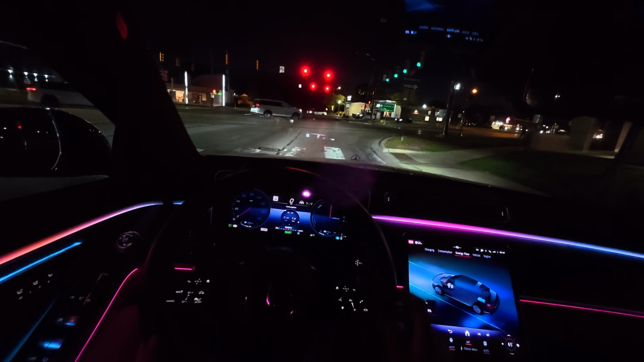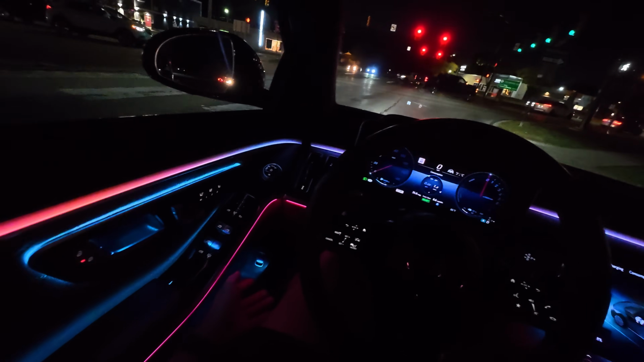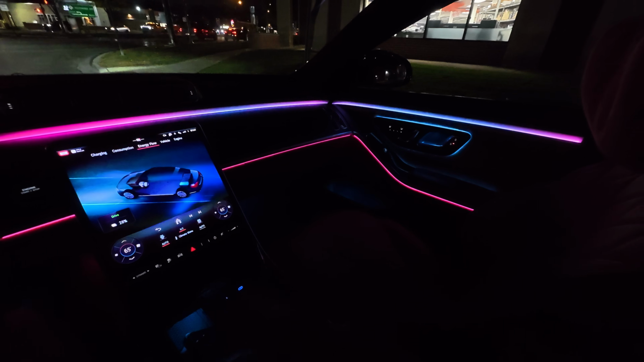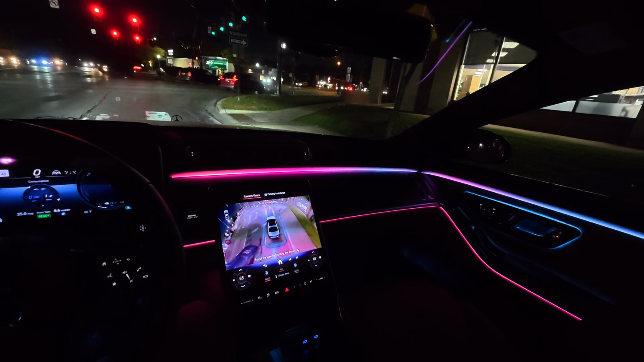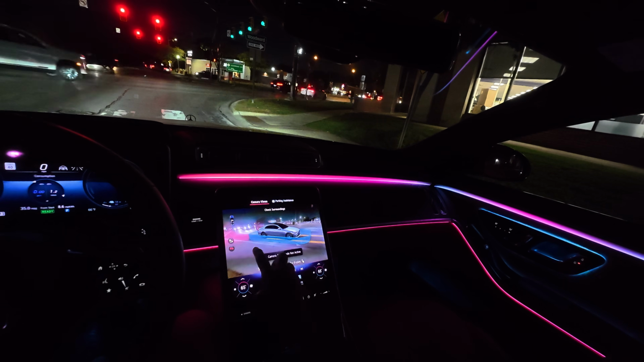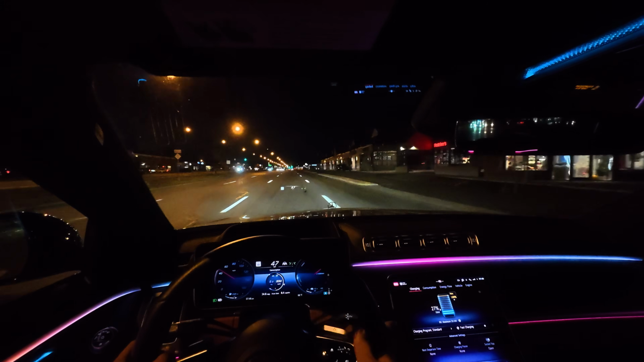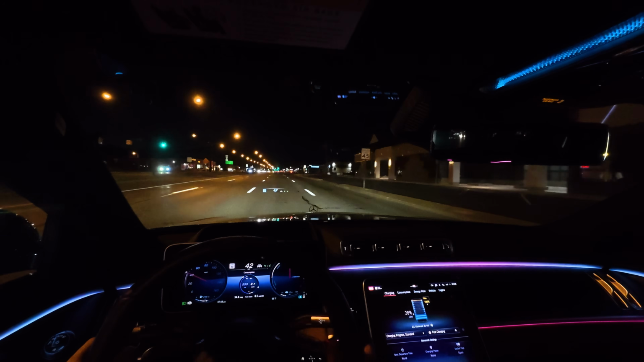Put your foot all the way down on the brake, it'll auto hold for you. And just another moment to appreciate the interior ambient lighting as we're waiting here at the stoplight. It's so cool. You can get some glow down here in the center console area. Pull up the cameras here. You got the 360 view. You can pan around, help you park, things like that. Go ahead and floor it. Yeah, that's pretty quick. That is definitely more than sufficient.